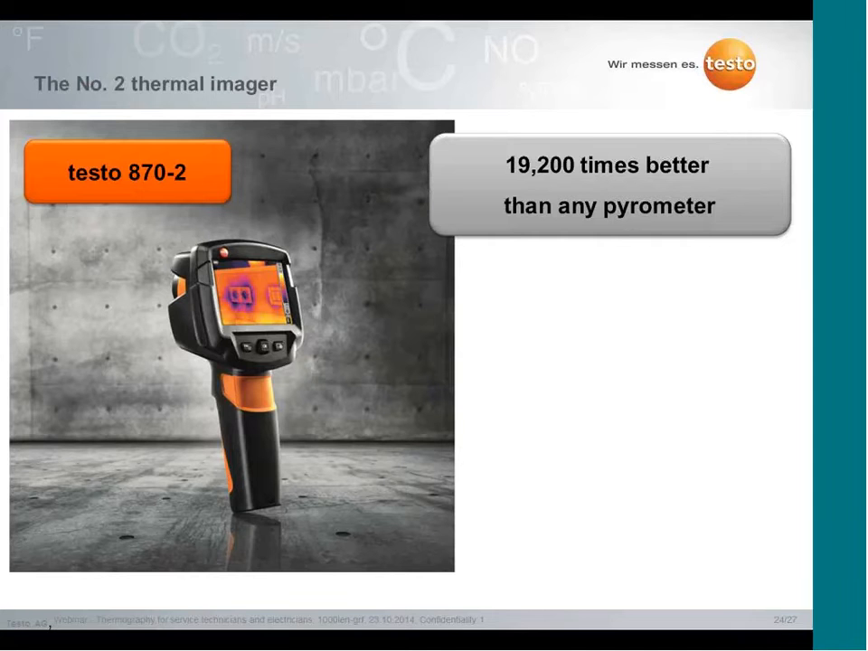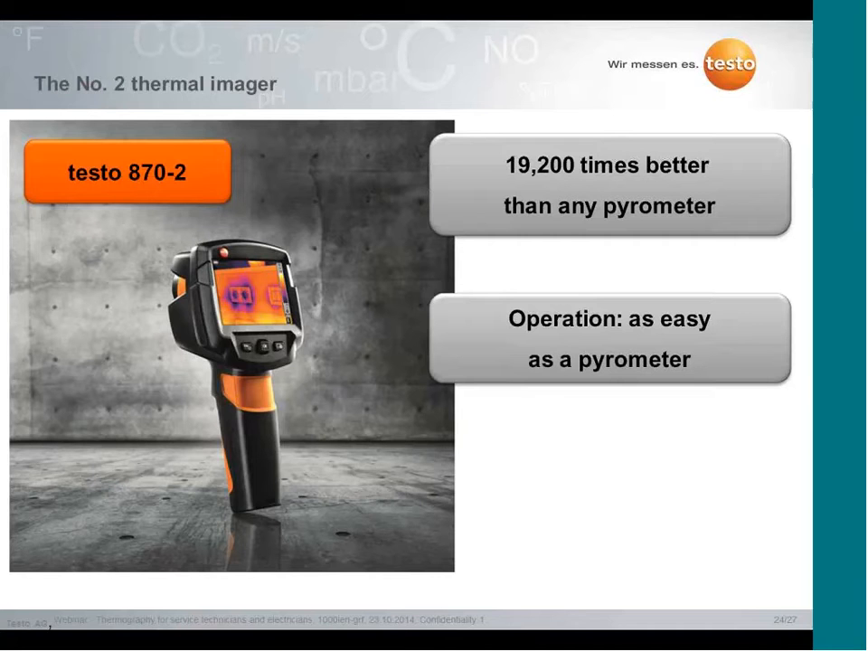We have reduced the functionality to ensure easy operation. So it's perfect if you need a thermal imager only several times a year, or if you have the idea to substitute a pyrometer in your application.